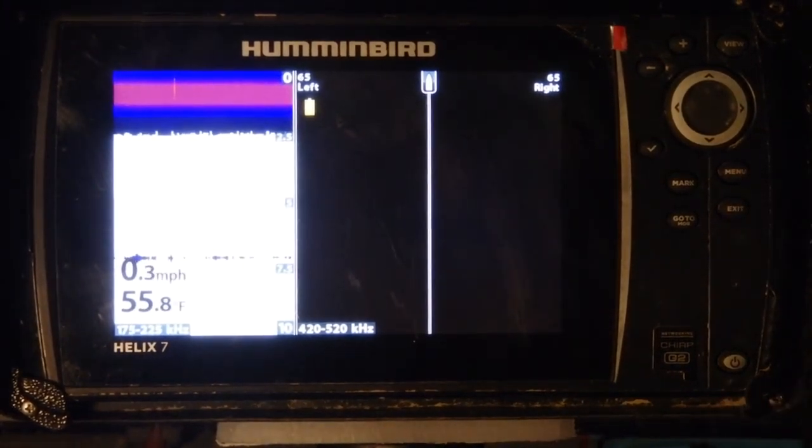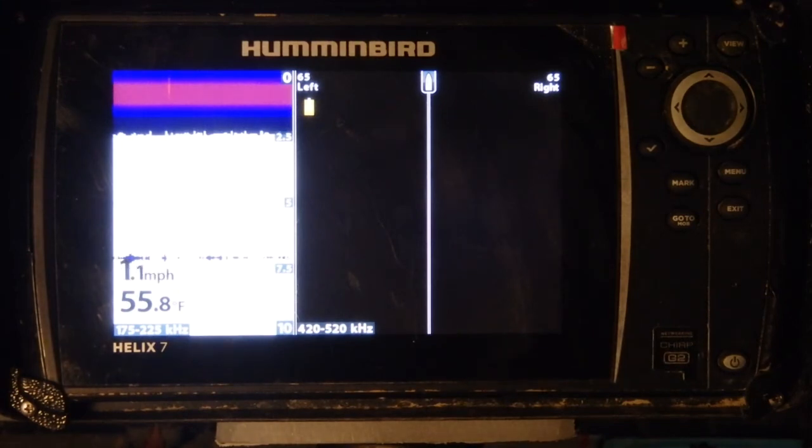There you go, guys. That is the basic setup I have for my Humminbird Helix 7 SI unit. That's going to make you have a better day on the water and have your fish finder really pay off for you quickly. And those are my secrets, man. I don't really have a whole lot of secrets other than that. If you play around with it long enough, you guys would all come to that.